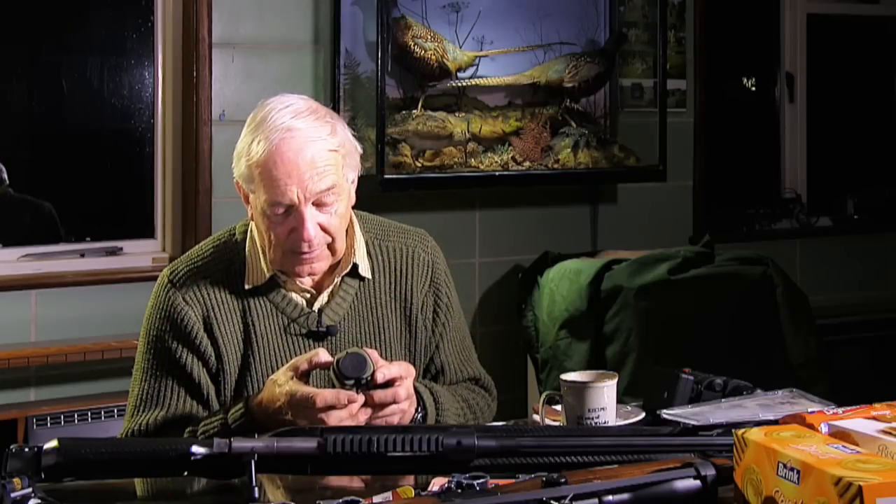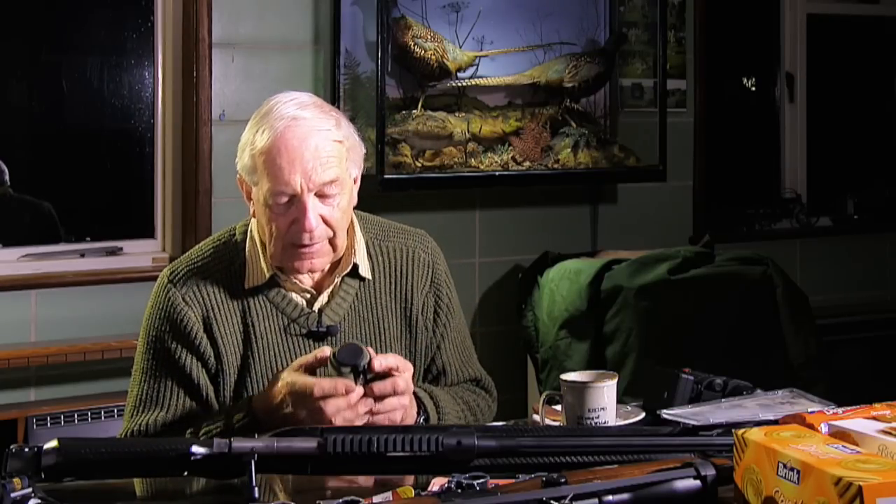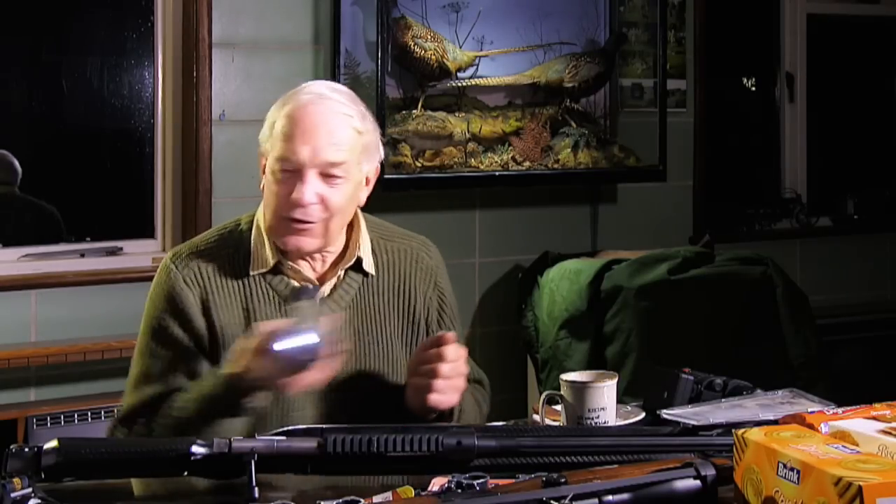It's the sort of thing that doesn't weigh you down, and you just slide it in, keep it with you, fit in the glove box or whatever. It's not the sort of price of kit you'd want to lose, but it's handy. The other little thing it's got in here is, if you can't see anything else, it has the torch. So you can find your way at night, which is quite handy.